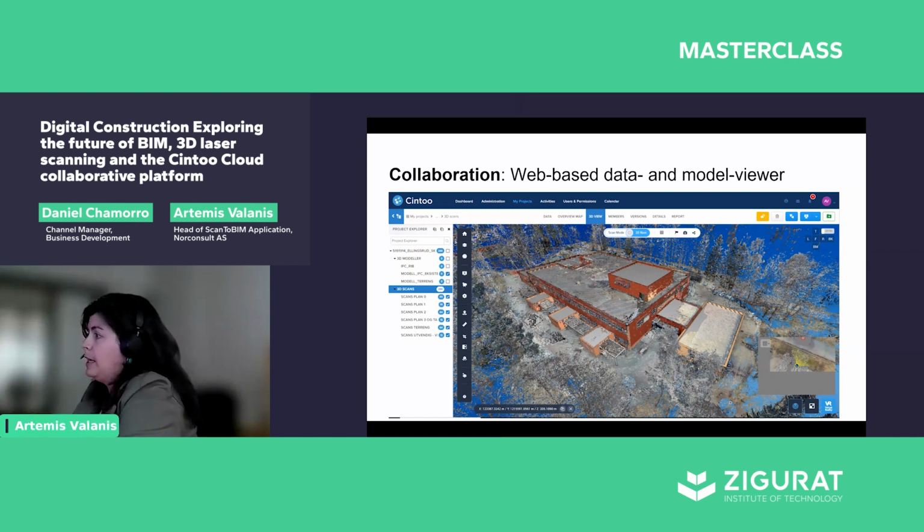It can be installations, it can be parts of the building that are not included in the model, more details that will affect new design and implementation in later stages. So therefore, it is very important for us to have a solution where we can easily see both data and models, and Cintoo was the solution that could provide this functionality.